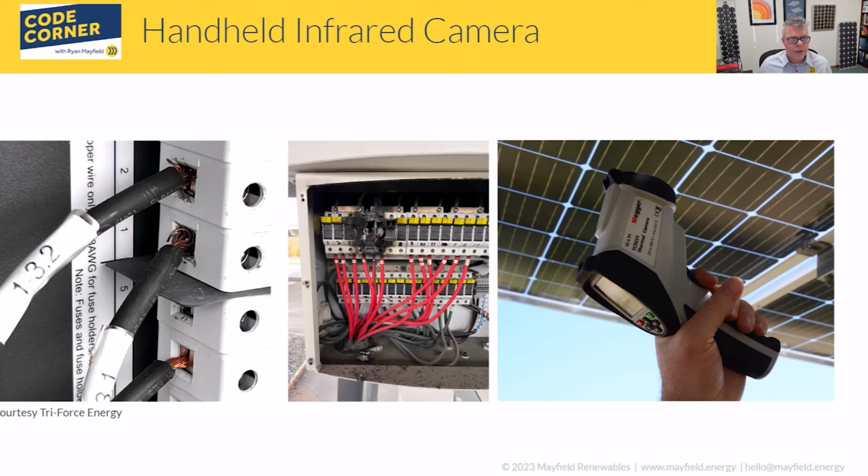And then in this last set of images, hopefully some of this would be apparent from just a visual inspection. There on the far left, we have some conductors that were not properly installed in those fuse holders. We have issues there. Obviously, that was a post-event picture where we had some sort of fire going on inside that inverter wiring compartment. So with all of those things, annual maintenance using infrared cameras should hopefully catch those early, and then you can mitigate any potential problems that you have.